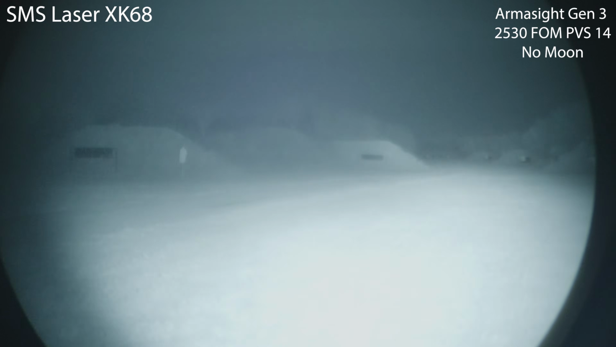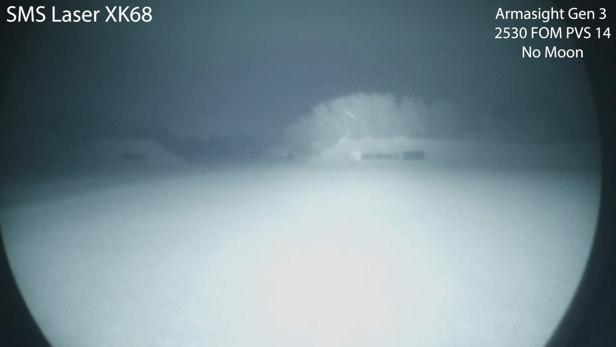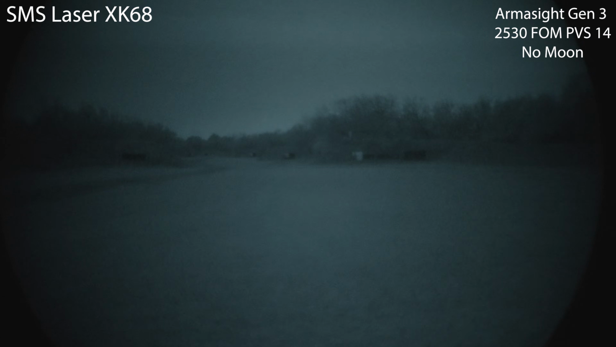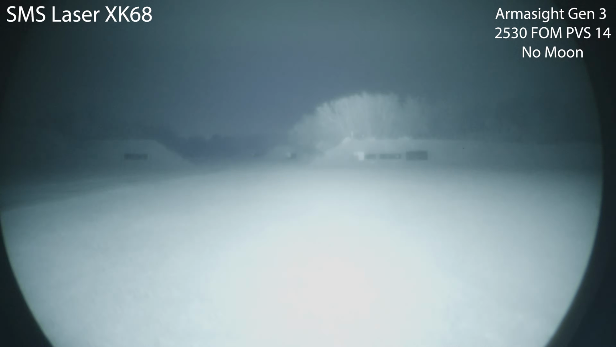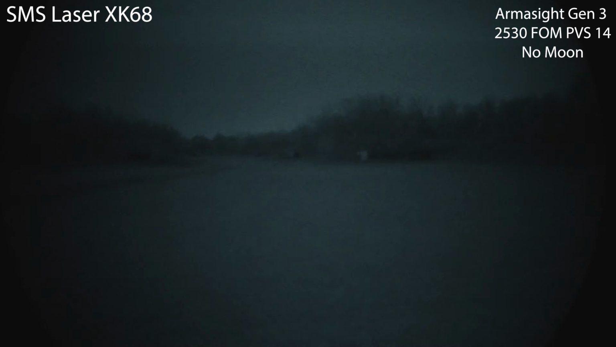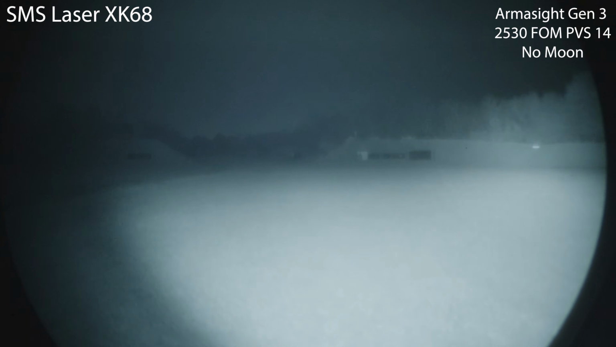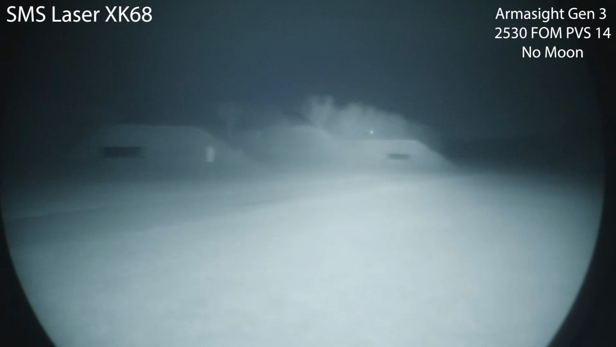This one was getting pretty popular for a while because it was 150 bucks, and holy cow, I'm gonna need to turn that PVS-14 gain down. Yeah, it's washing out everything. Let's turn this PVS-14 gain down. So gain is down almost all the way, and this thing is just absolutely washing things out. It's too much. Let's see. I will turn the PVS-14 down completely. All right. I can't turn the gain down any more than that.